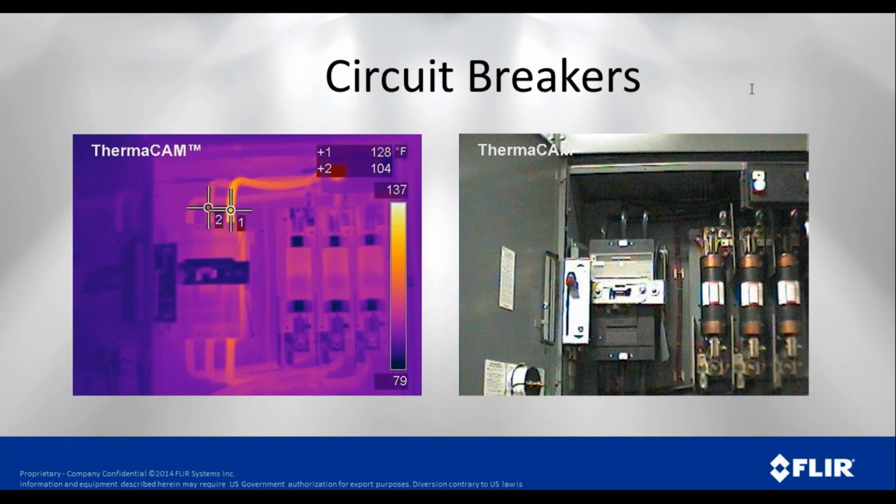All right, so again, looking at the photo on the right and then looking at the thermal image on the left, you can see, well, gosh, that one wire is a lot hotter than the one next to it. And in this case, we can tell what the difference is. Some of our cameras have the ability to even take it one step further and tell us what that difference in temperature is between the two. It has a delta function.